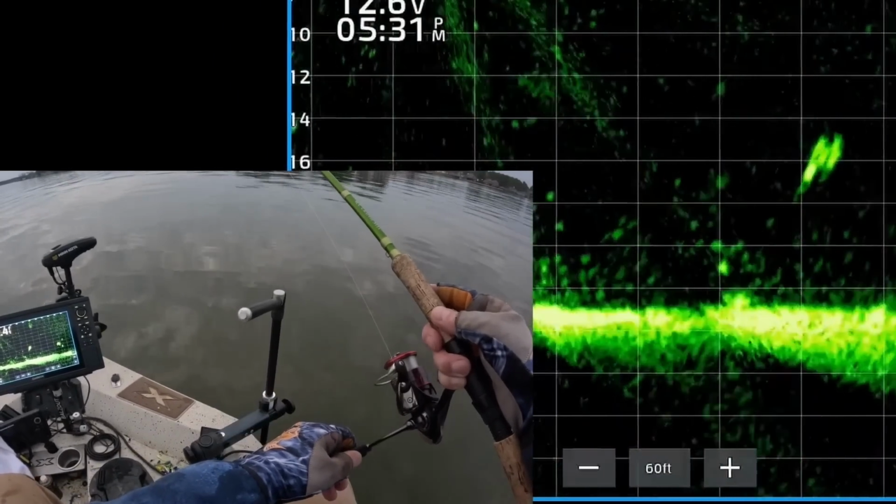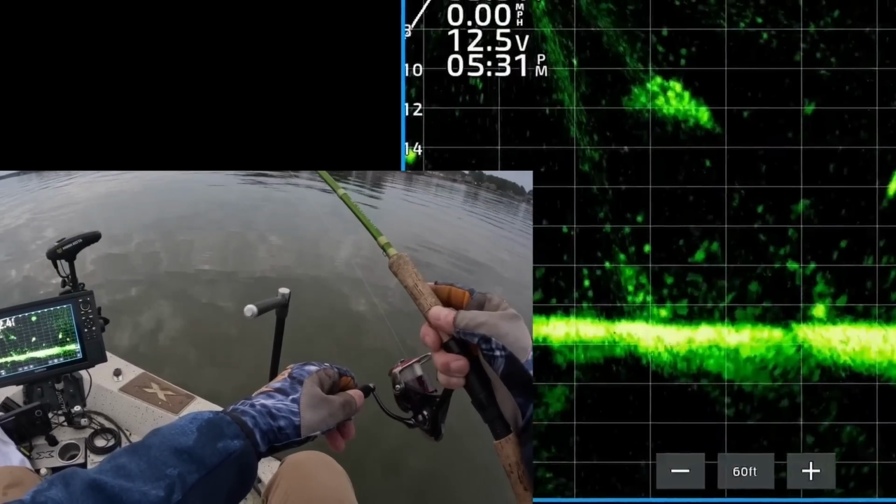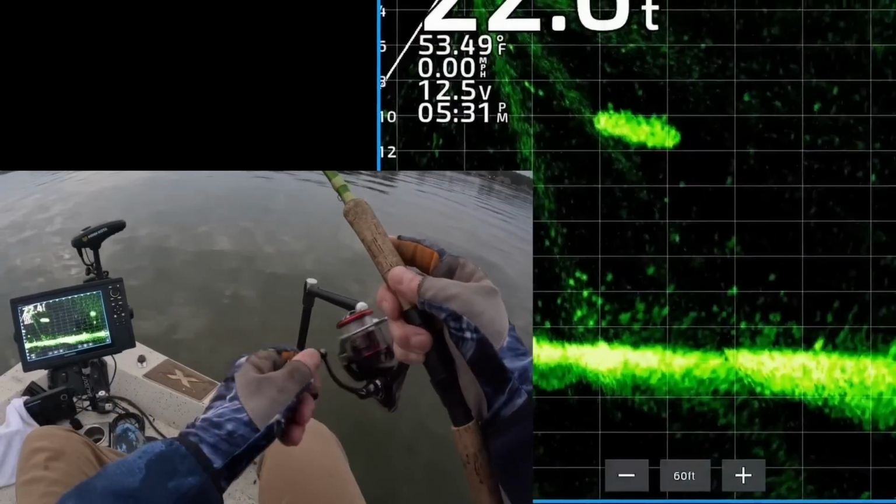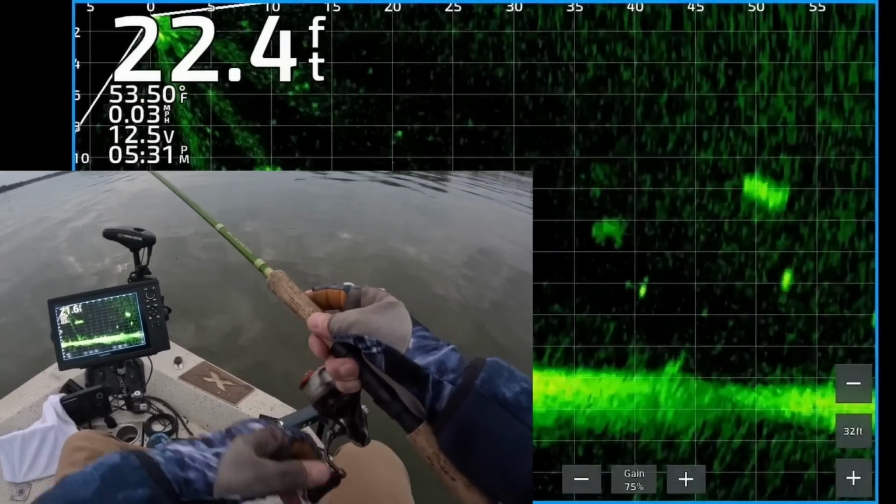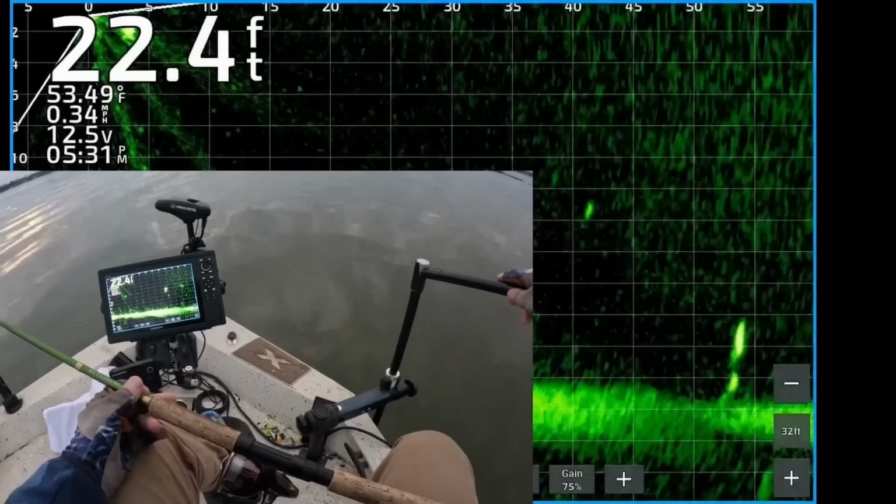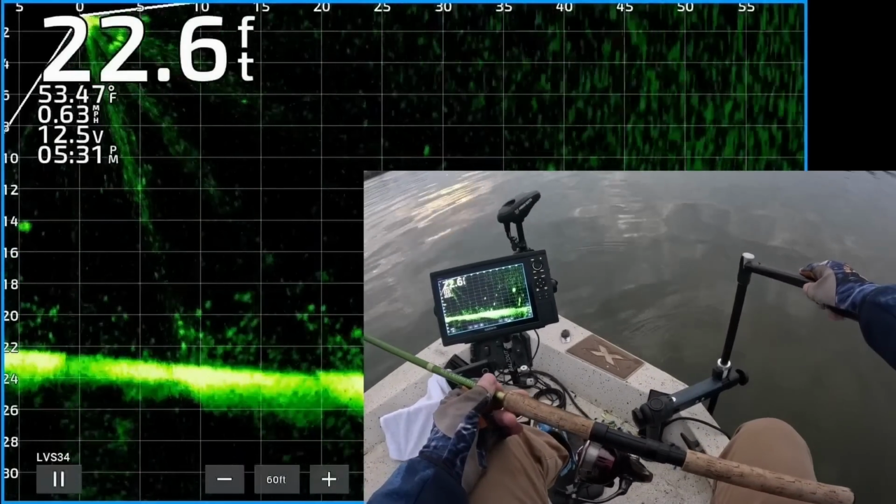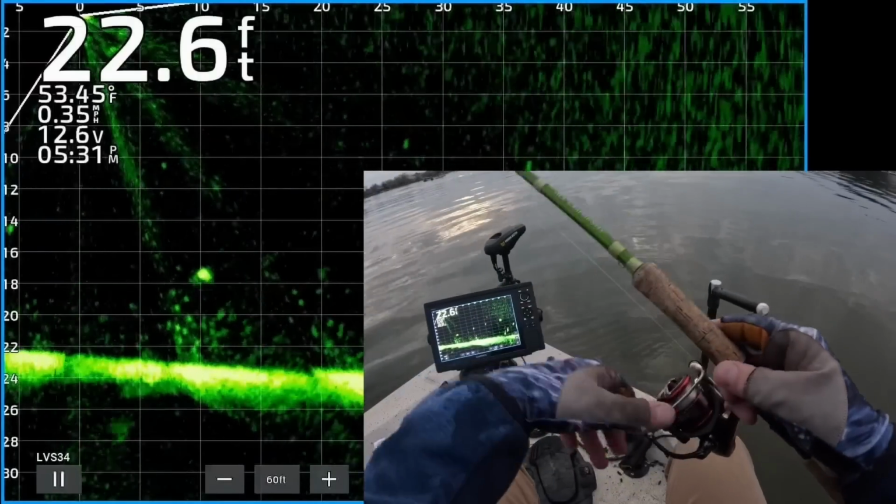Now I reeled it up. That got his attention. He's about to eat it. Nope. Oh, but I just noticed a nice looking crappie on the left. About to see it on the screen. Look at that dude right there.